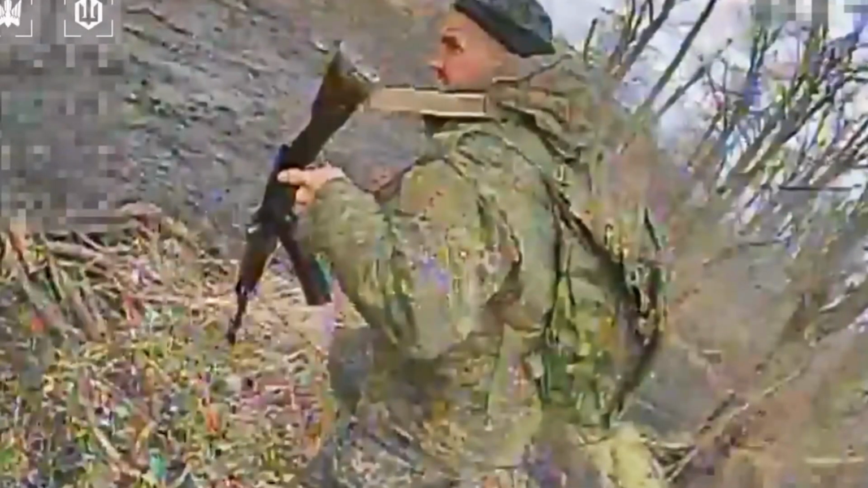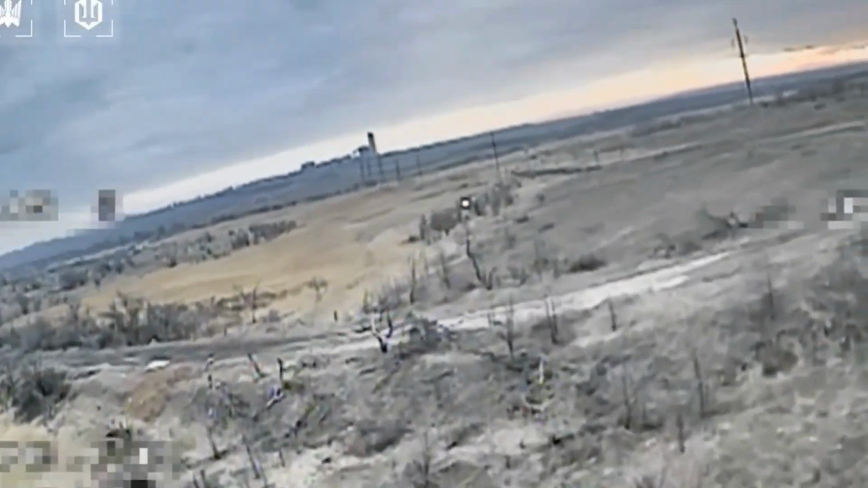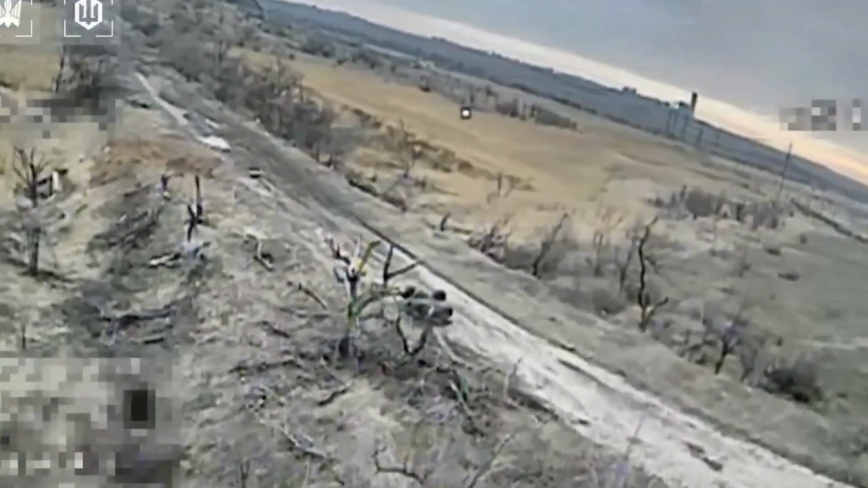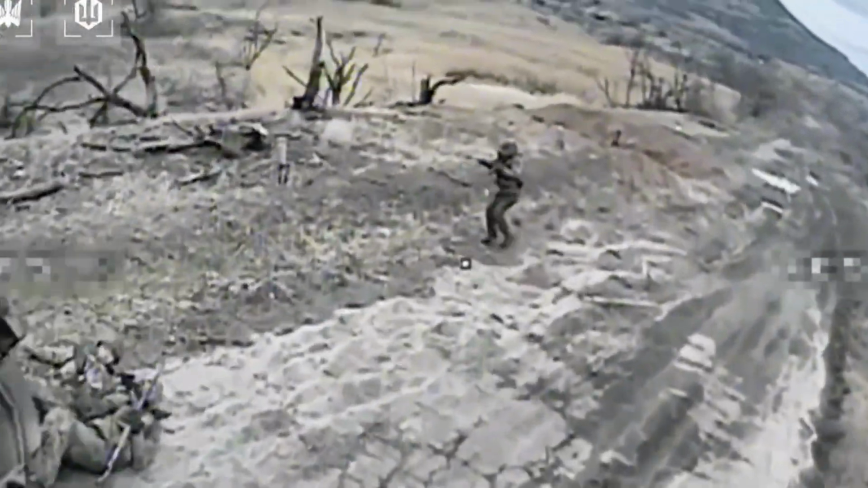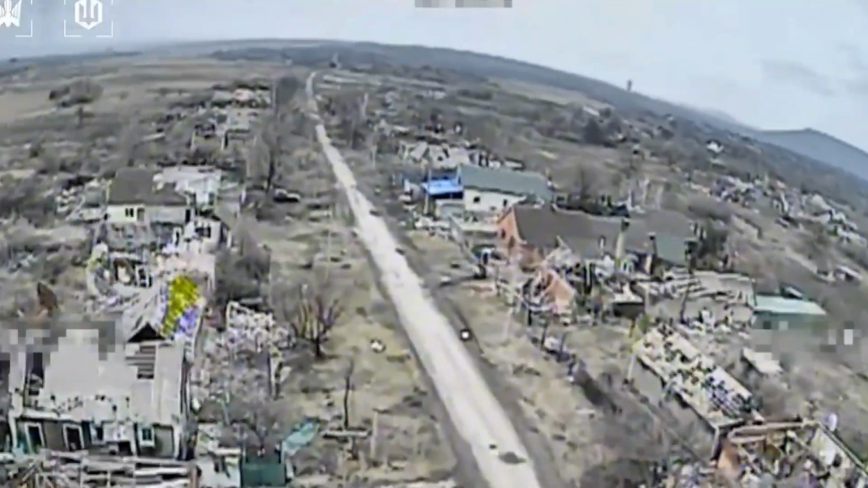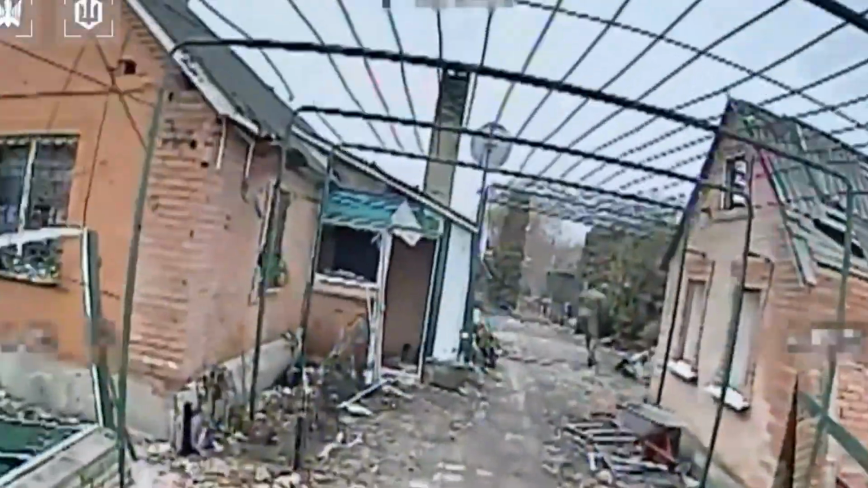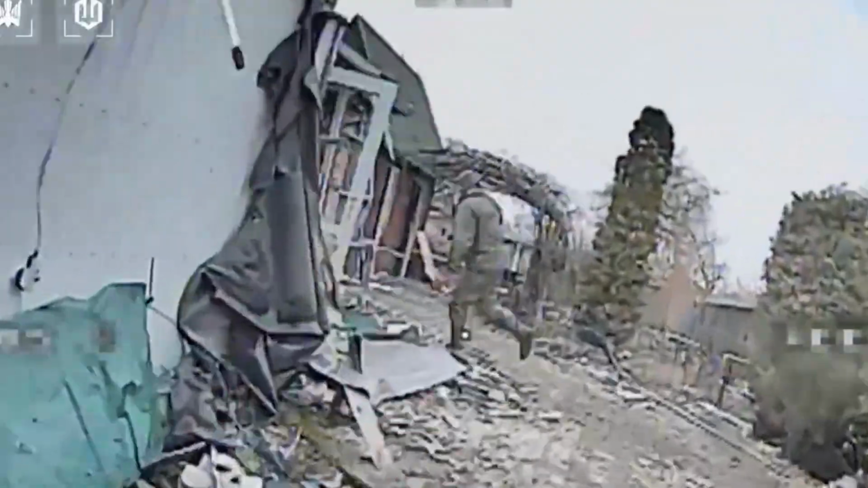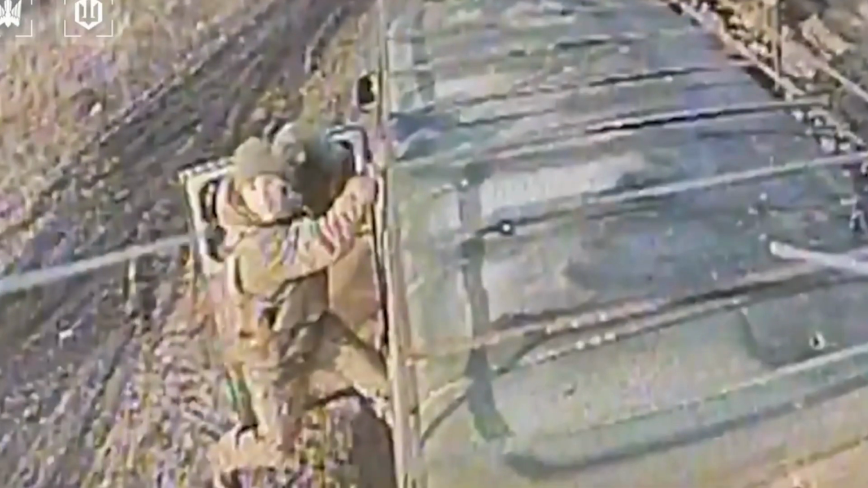The footage underscores a recurring tactical challenge visible across many sectors of the battlefield. Infantry operating without sufficient air defense protection, electronic countermeasures, or coordinated support often remain exposed once aerial surveillance is established. Under persistent observation from above, movement itself can become the factor that reveals a position, shaping how soldiers attempt to maneuver, hide, or reposition in the evolving conditions of the modern battlefield.